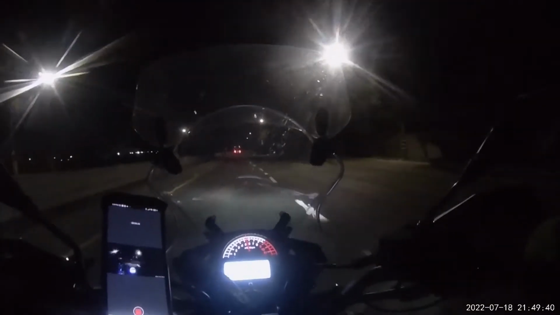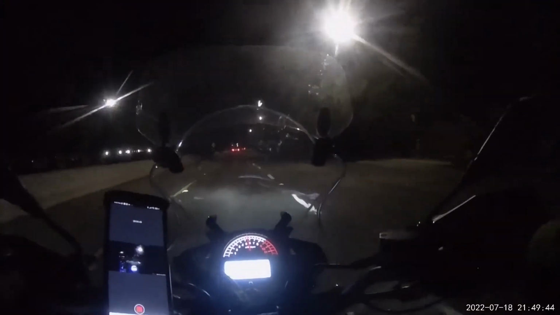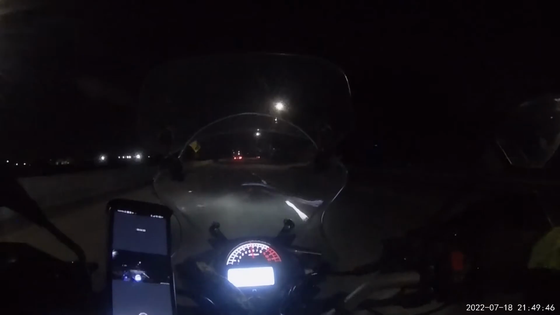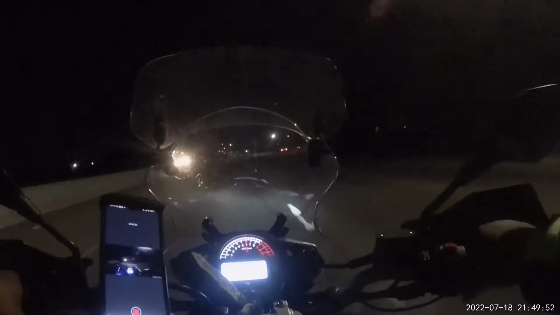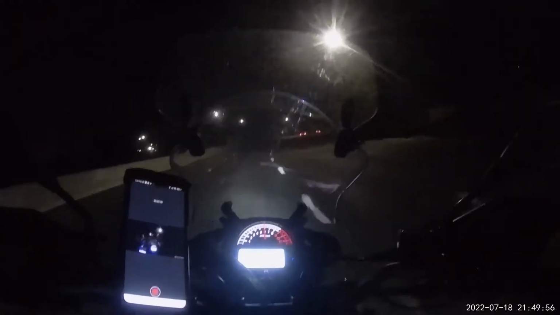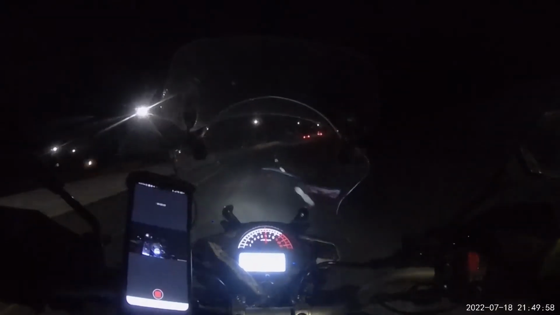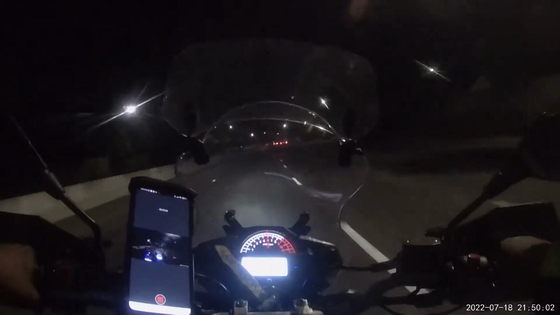But regardless of whether I'm riding during the day or night, I'm always wearing my high vis yellow jacket. And riding with that high vis yellow jacket, it's just that extra precaution to help other drivers see me from certain angles.